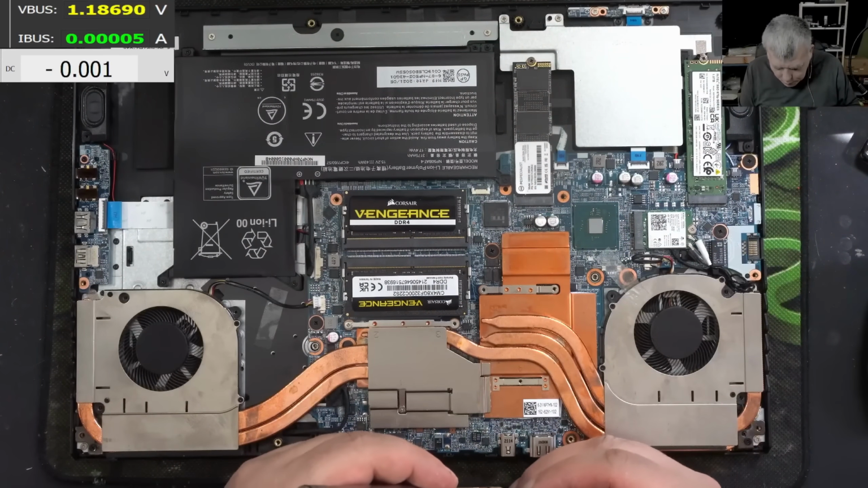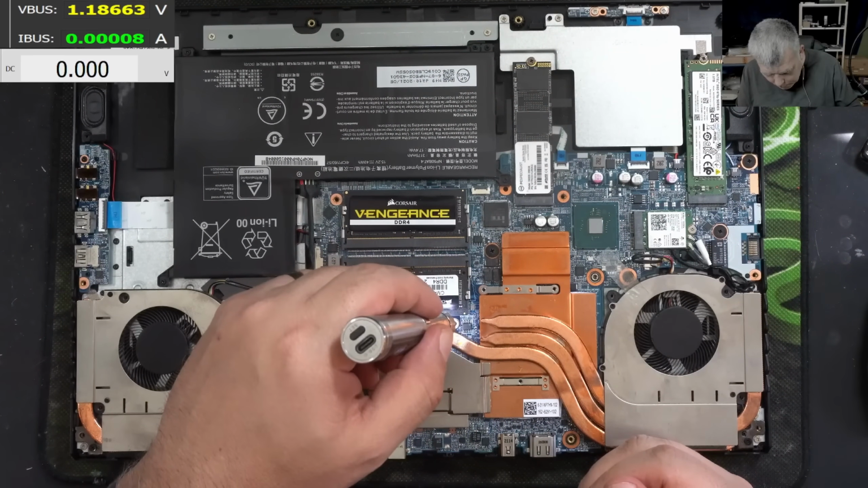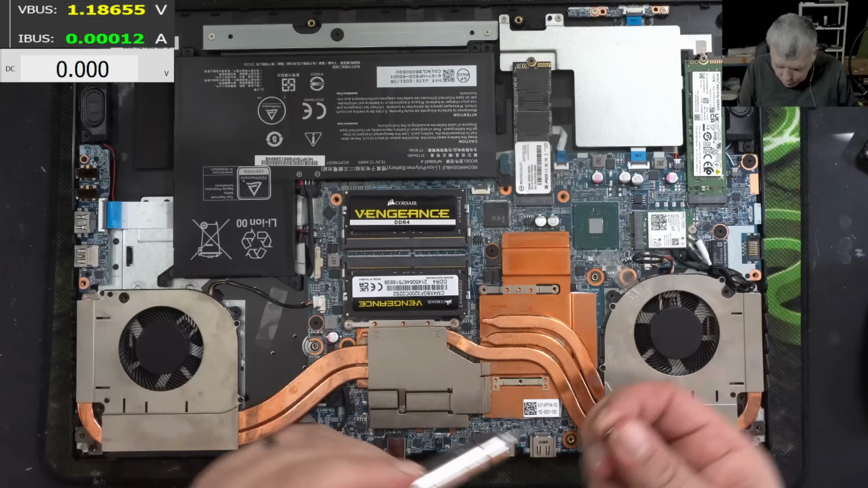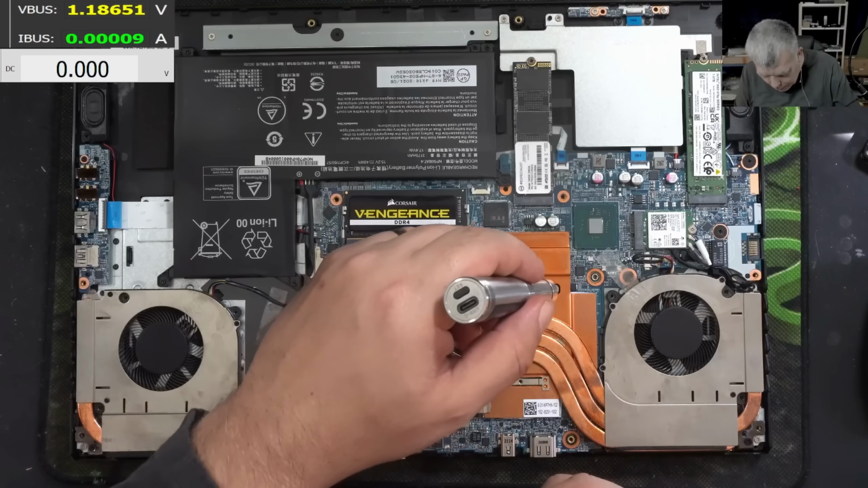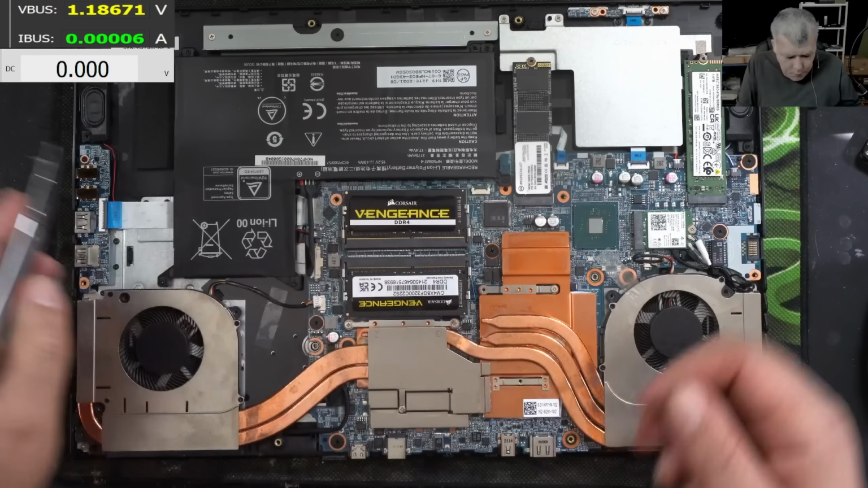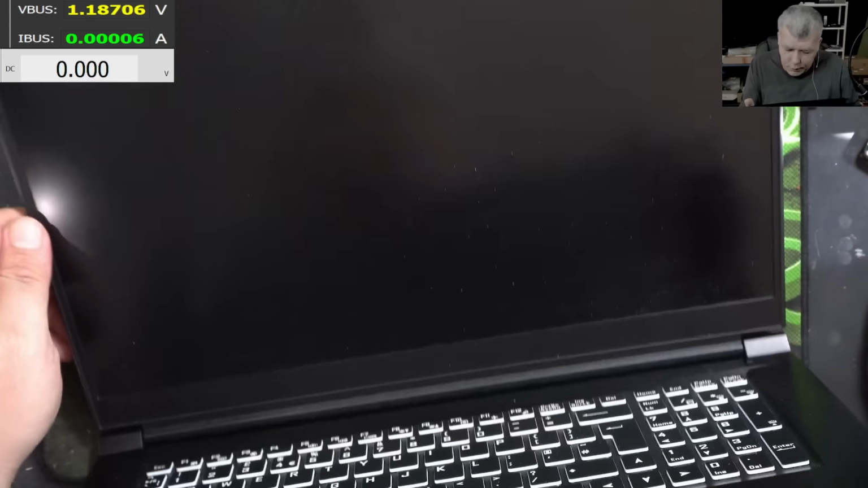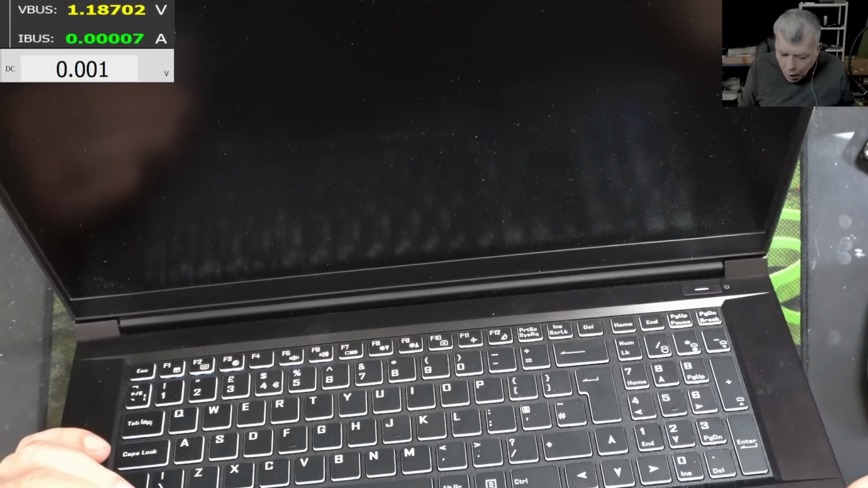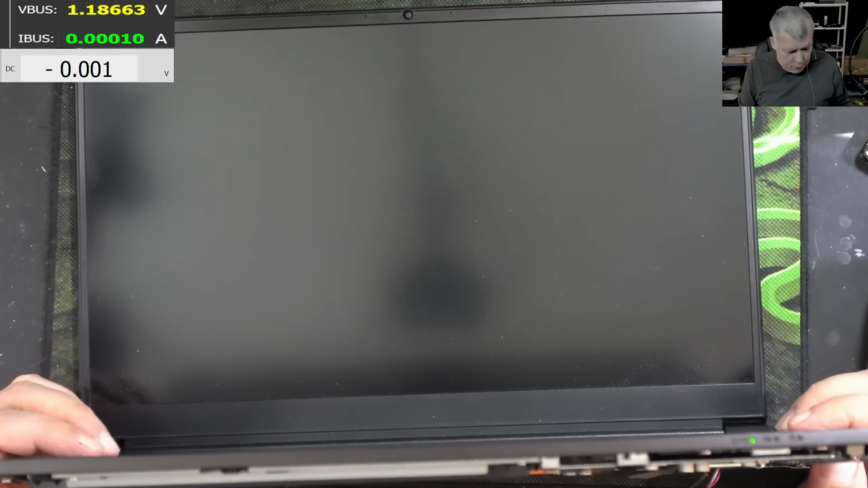The battery has to be activated by plugging the charger. So even now, even if the short is removed, the battery will not supply any power. So if I'm going to press the power button, pressing the power button, now the laptop is coming on. Okay, next time remind me to disconnect the battery.